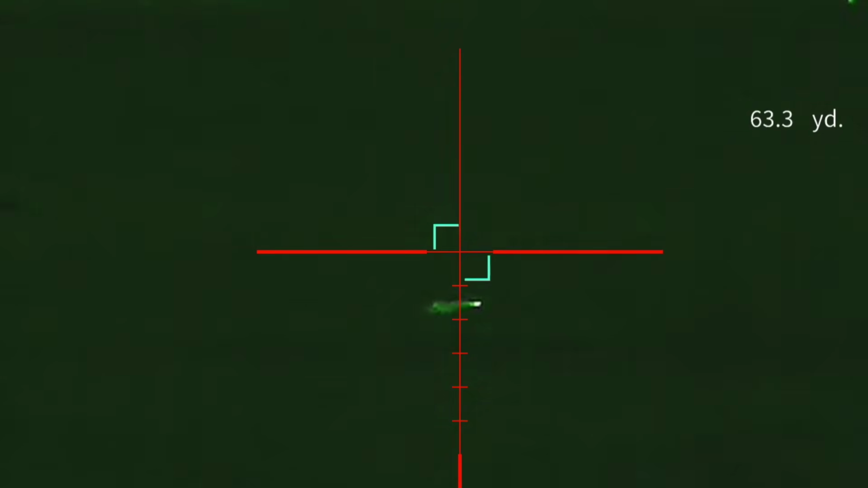So that was fox number 2 down. So that was a dog and a vixen. So happy days.